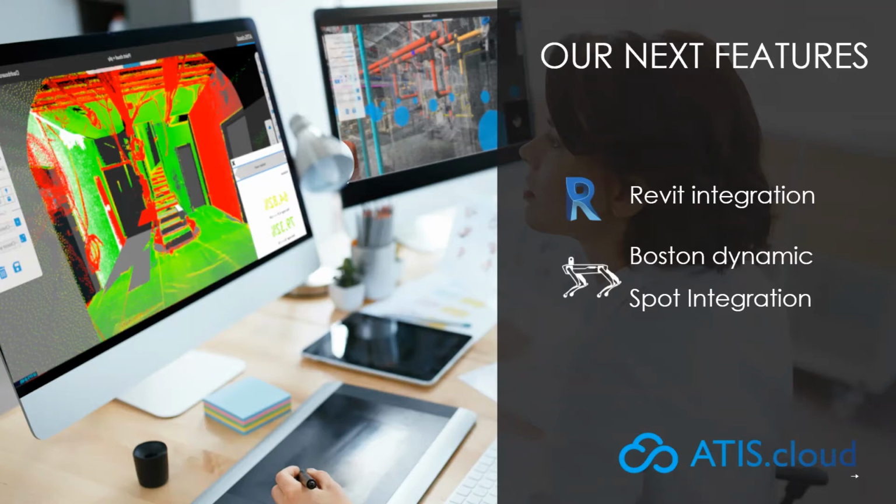And also in the near future, ATIS.cloud will be integrated with Boston Dynamics Spot robots, equipped with a Velodyne ARC. This way you can control your Boston Dynamics Spots from ATIS.cloud and give them a path to follow. Now we are going to pass to the demonstration phase with Albion, our tech leader.